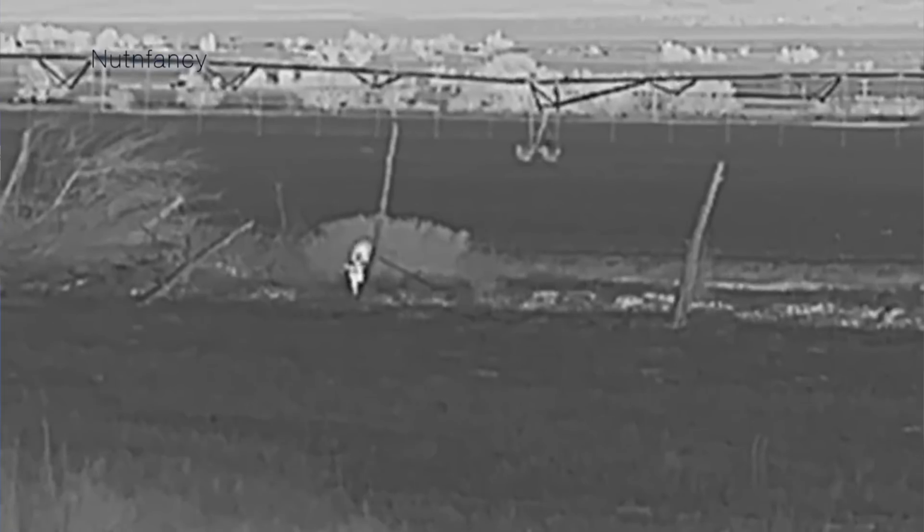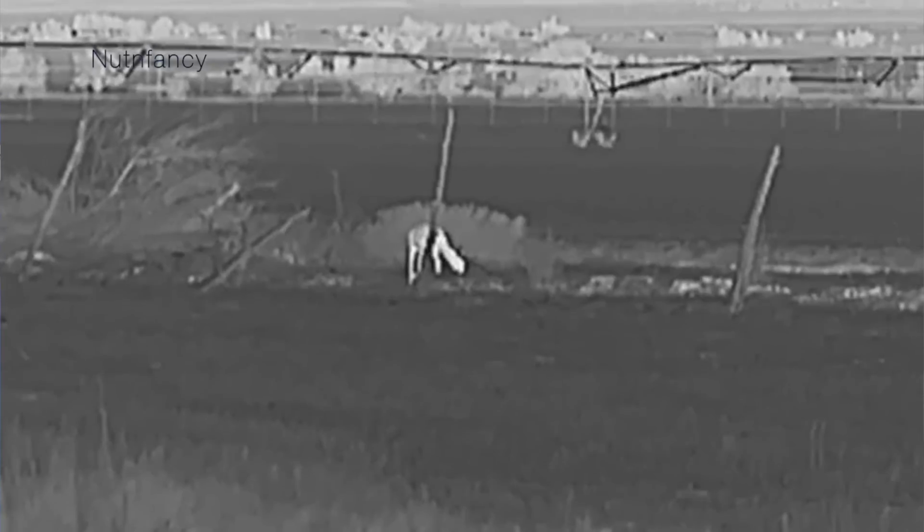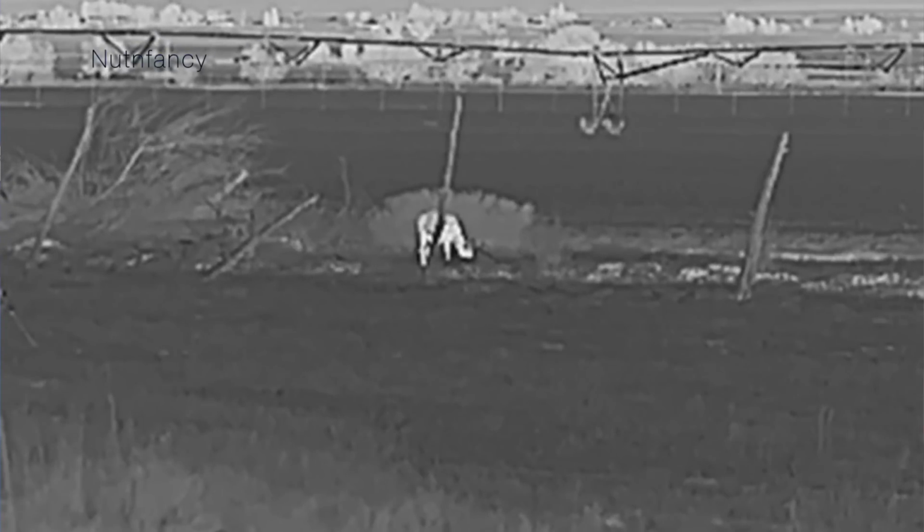Here we go. The Sidewinder handheld thermal observational monocular is equipped with a 384 by 288 or 640 by 512 infrared detector and a 1024 by 768 OLED display with improved color rendering. The high sensitivity built-in thermal detector provides you with a clear view even in total darkness.